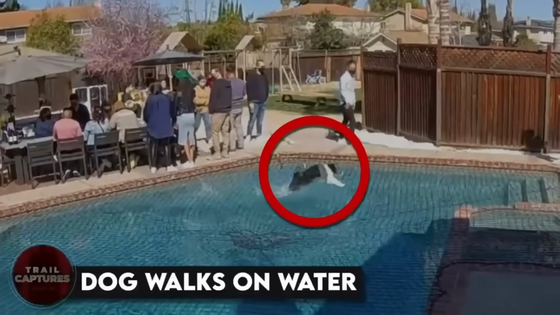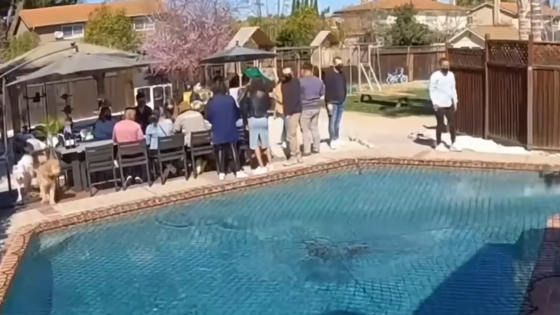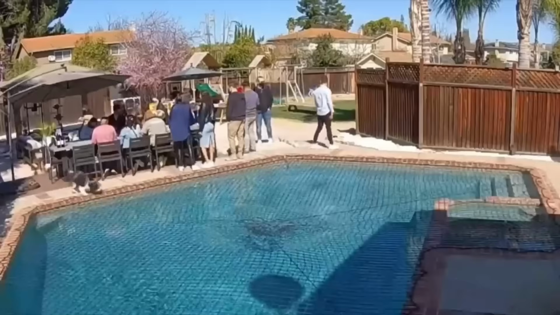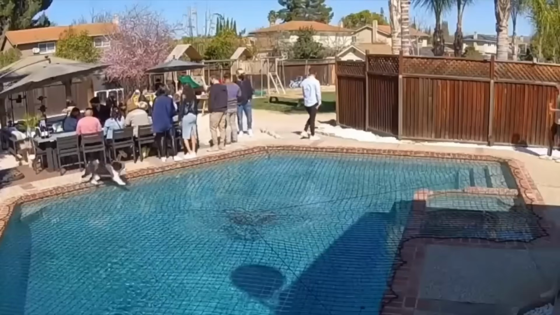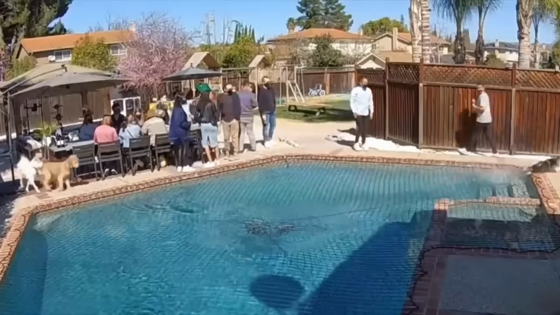Dog walks on water. We don't know what this dog was thinking, but he sure did surprise all the humans with his supernatural ability to walk on the water. Every single person in the party was just left shaken. It almost seems like something out of the movie The Secret Life of Pets. Do you think it could be based on a true story?